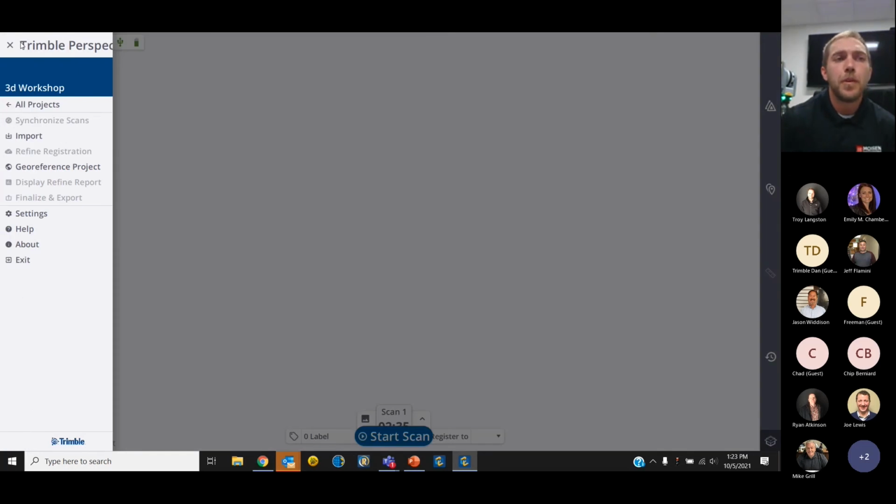Okay, in our menu button, I'll just go through line by line. This top one, we would just go back to all of our previous projects that have been created. Any project that is created is automatically saved. So let's say we start a scan in here, complete our scan, go back out and open another project. We don't have to do anything extra to save that scan. All that data will be saved locally to the tablet that you're using along with on the SD card as well.